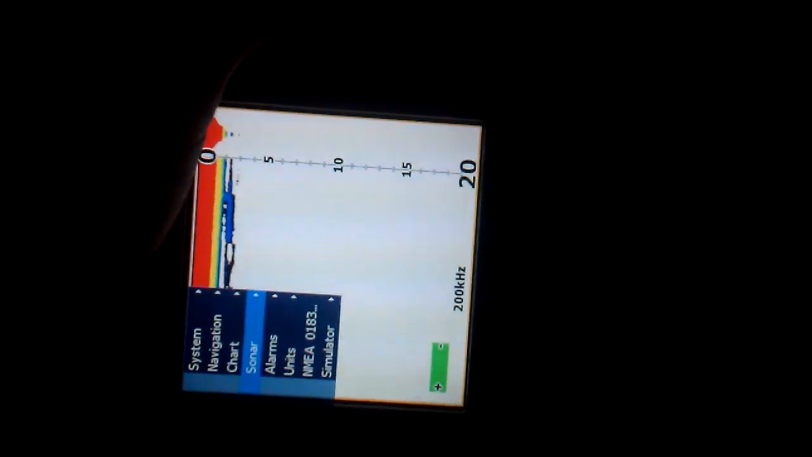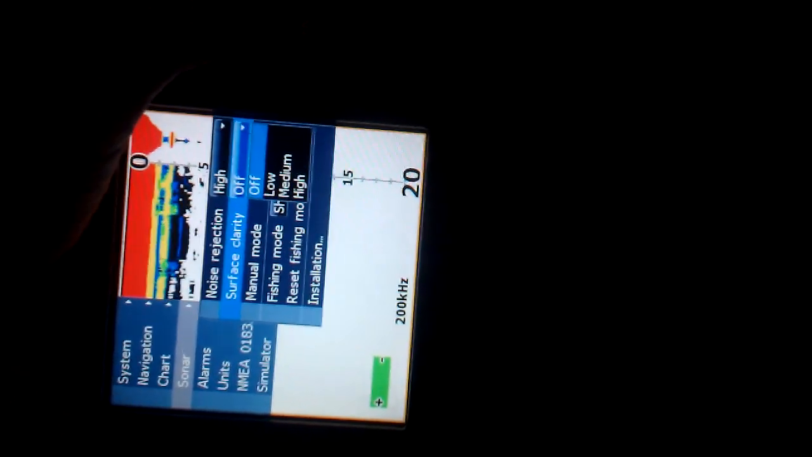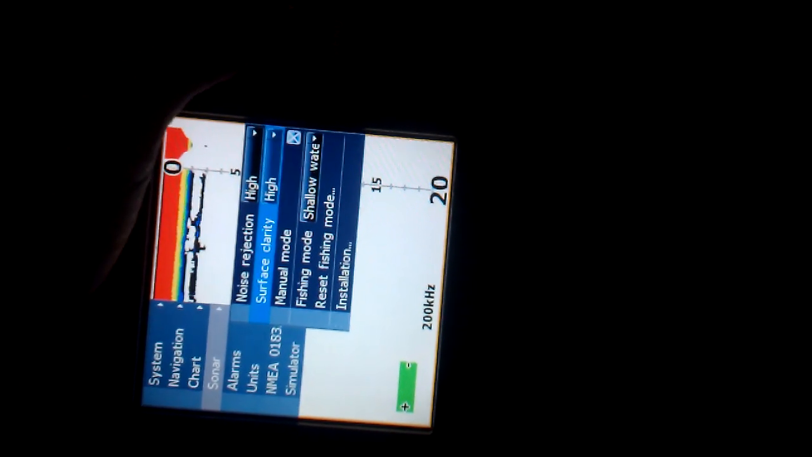So if you go into settings, sonar settings, I have the rejection on high, because this is my dad's unit, and when we fish together, I have my FL12, so I got the interference rejection and the surface clarity. If you turn it off, we'll just watch up here, you probably know this, then it all gets funky. You couldn't see if anything comes in the higher part of the water column.